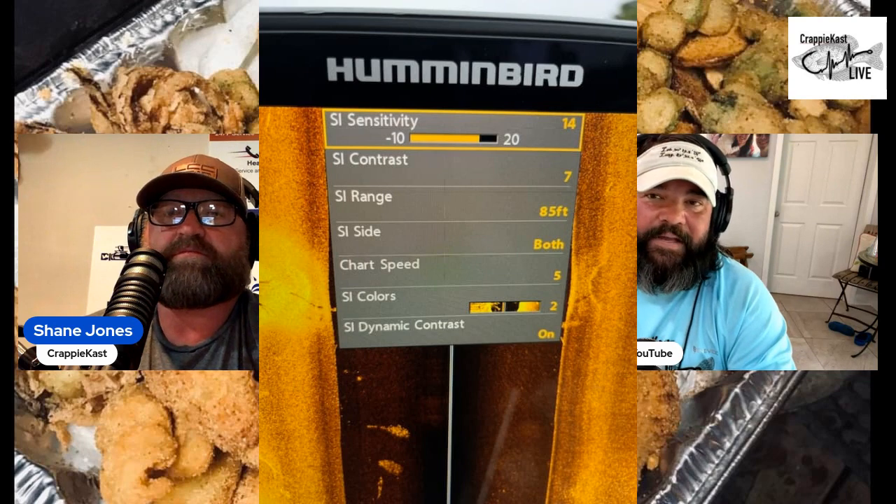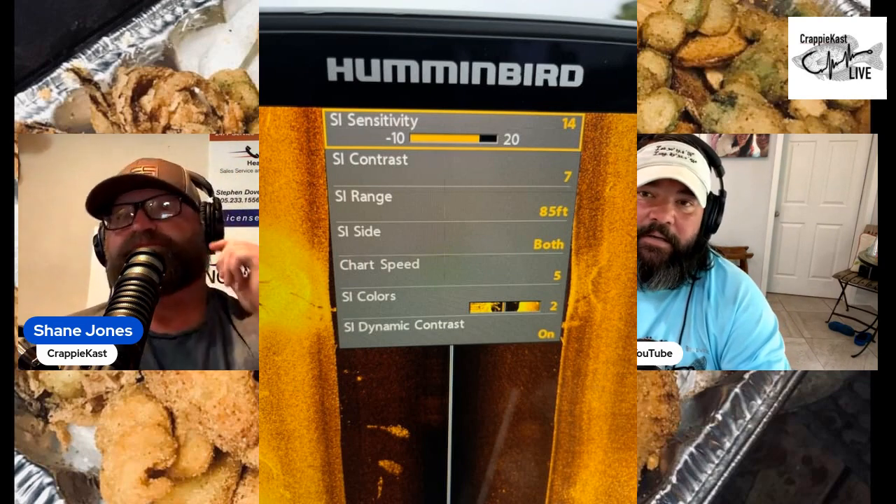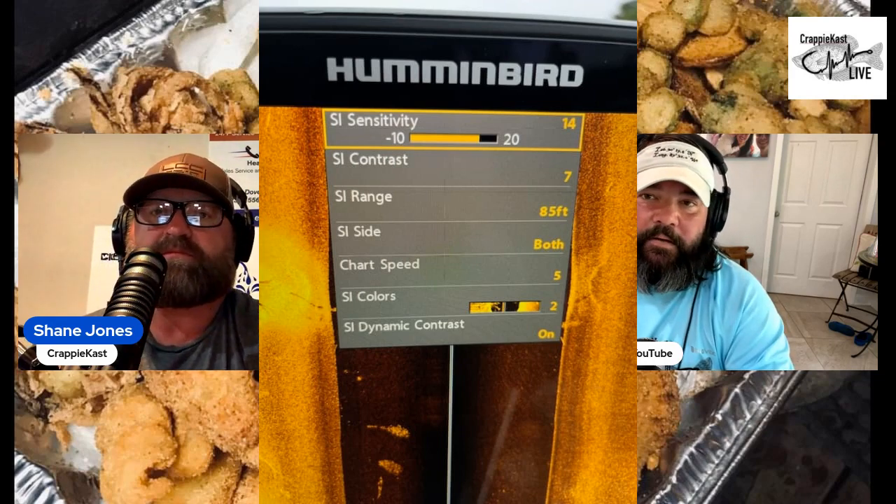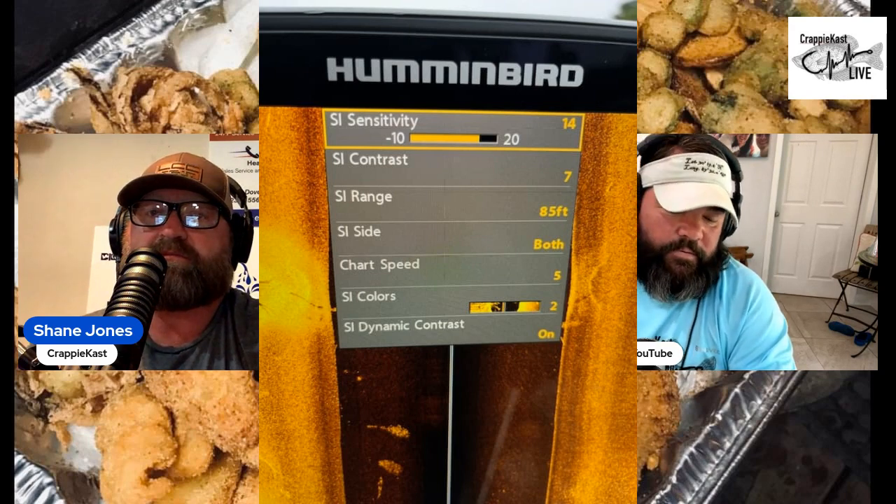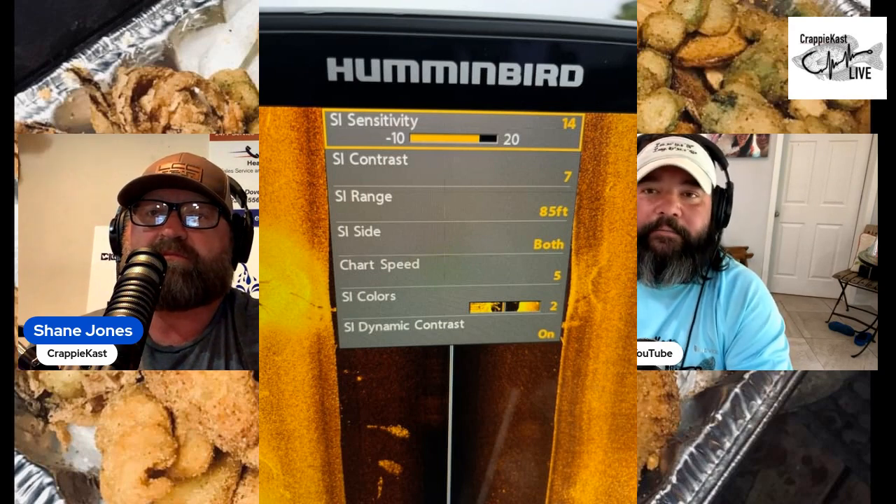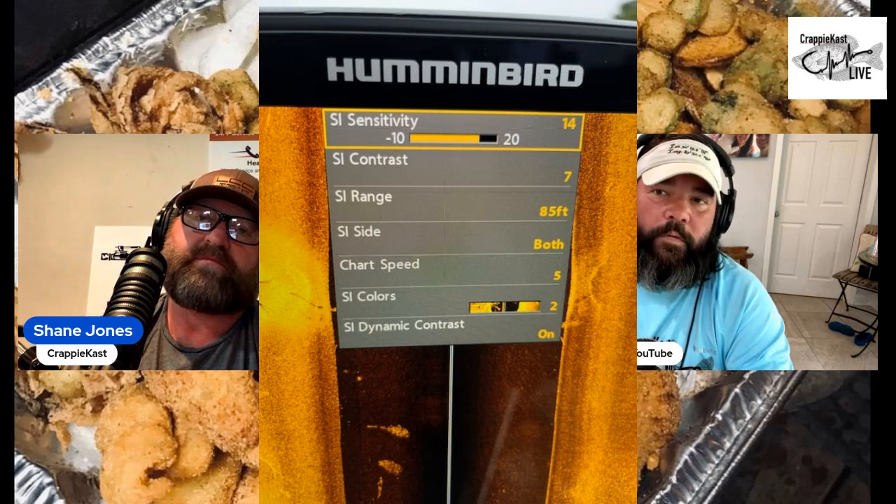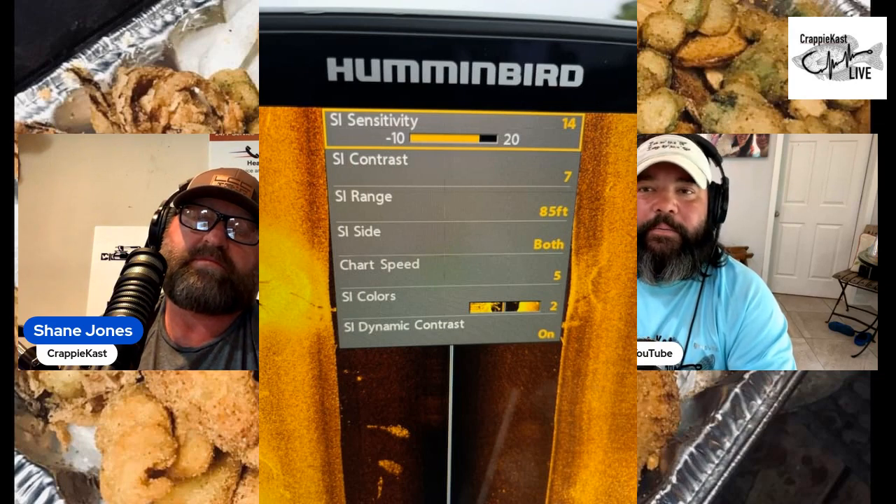I scan out both sides. You can scan just the left side or just the right side, and in this case it's set on both, so it's looking out left and right. Your chart speed, you usually want to match with how fast you're going in the boat. In this case, I've got it bumped up one more than what I normally run when I'm scanning. I've got it on 5. Typically, my boat runs around 4 miles an hour when I'm scanning.